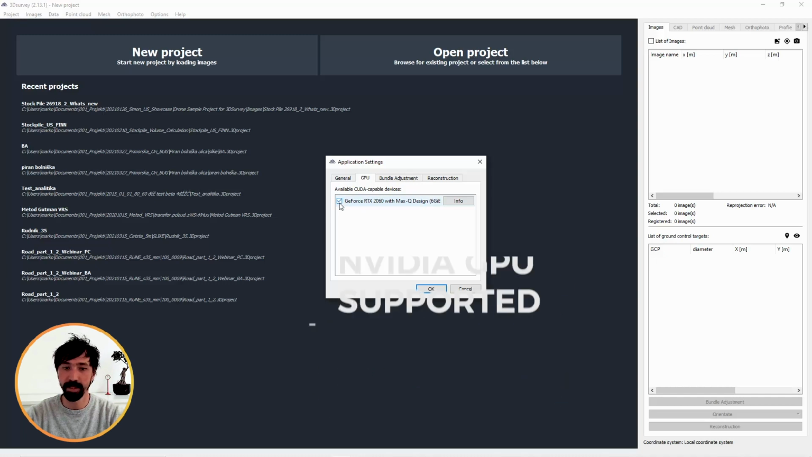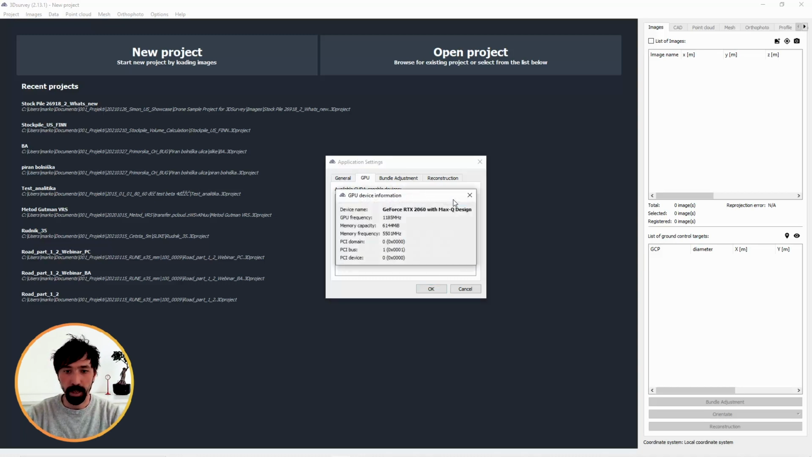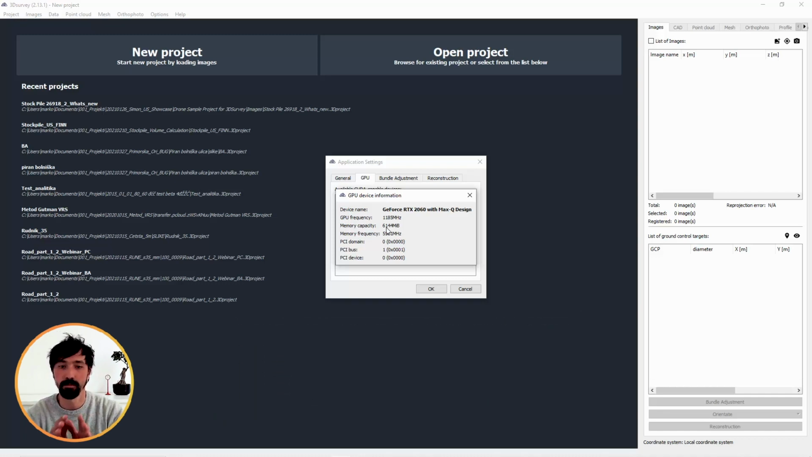You can select them, deselect them. Of course, to speed up the processing time, use all of them. What you need to know, if you click on info, my graphic card has 6 GB of memory. It's great to have at least 4 GB or more for the dense reconstruction step. So if you have 2 or 3 graphic cards with 4 GB of memory or more, use all of them.